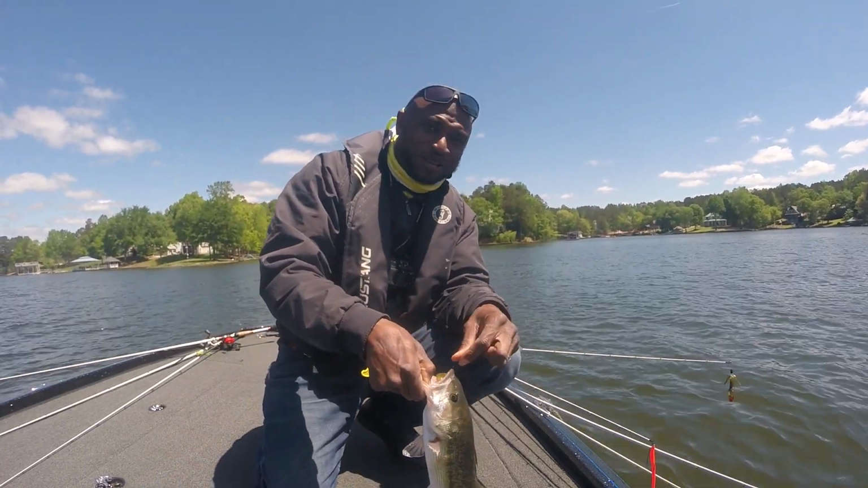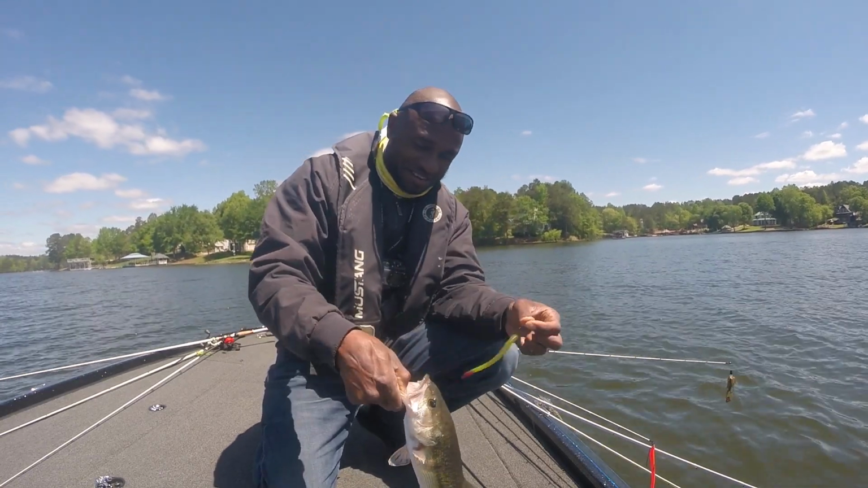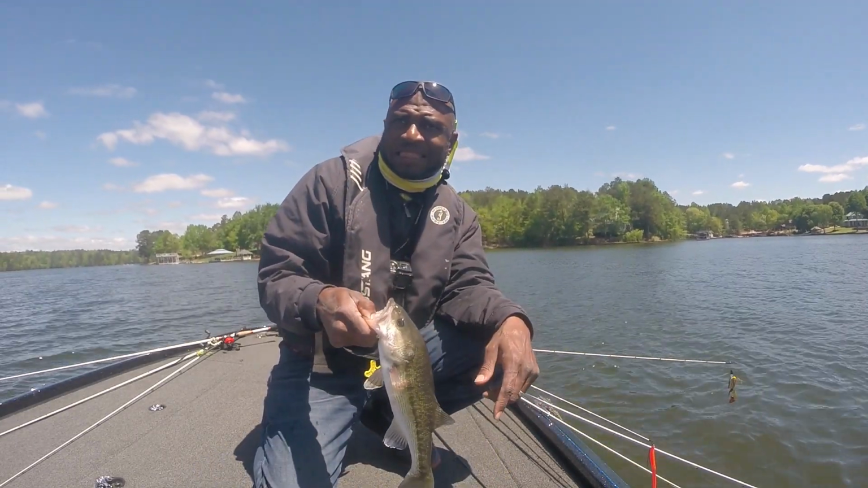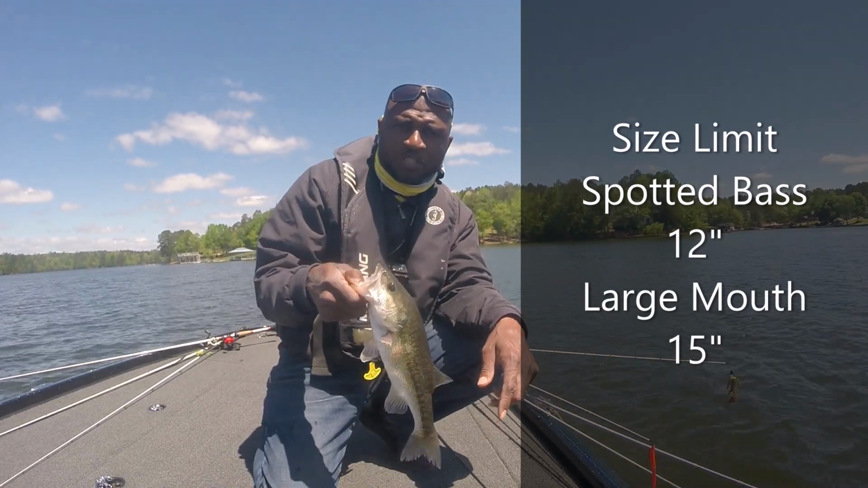Uh-oh. Don't tell me you can catch them on a drop shot on Lake Wedowee. All right, so that's a decent sized spot. I'm pretty sure that'll be a keeper. I think the size limit is 12 inches on this lake. This one looks like it's around 13, 14 inches.